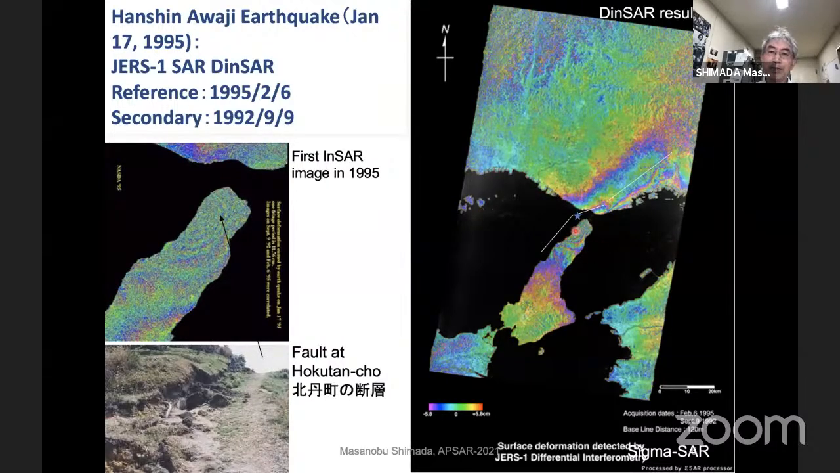From the epicenter to the edge of the eastern part of the island corresponds to 70 centimeter. So we were shocked by this image, that the density of the fringe corresponds to the surface collapse and disaster.